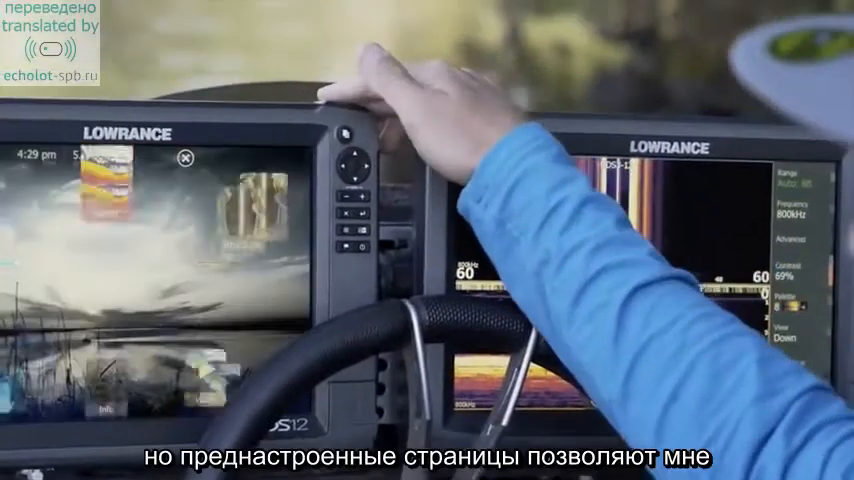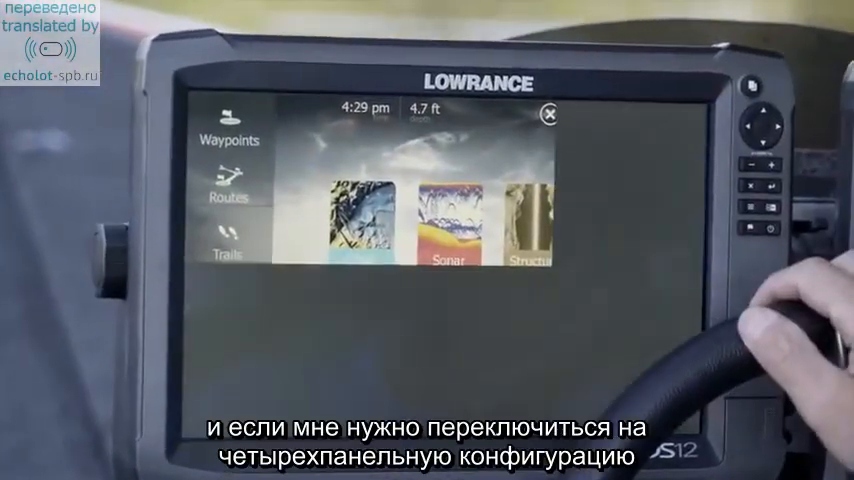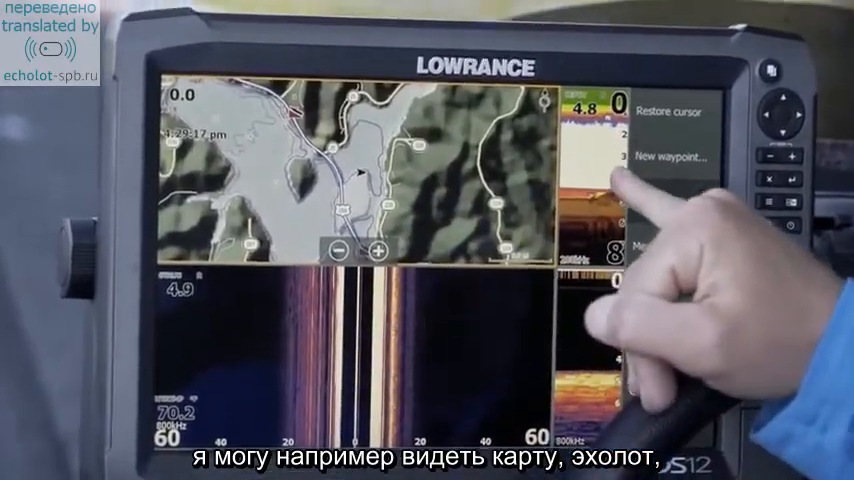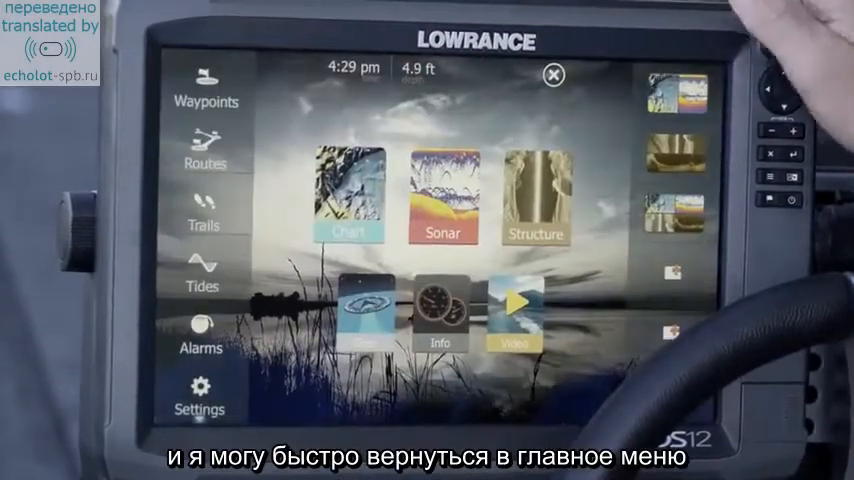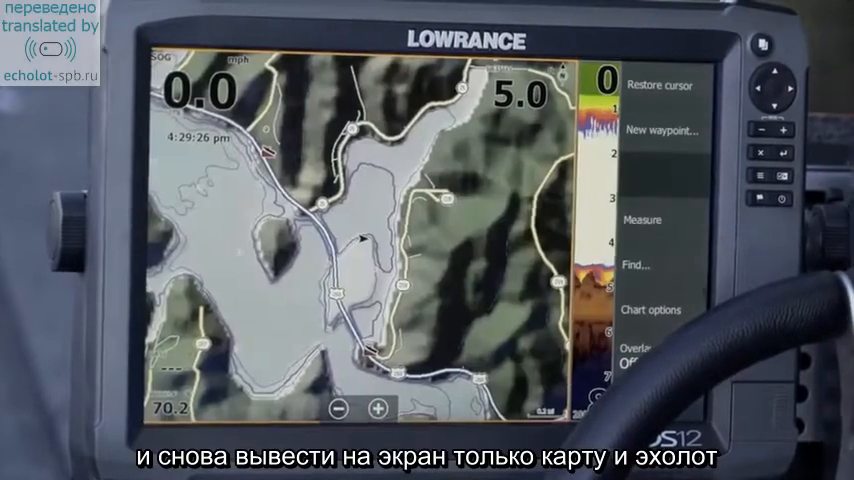But these shortcut keys allow me to go through my unit really quickly, and if I want to switch over to a 4-panel display, I can go to chart, have my sonar running, my side imaging, and my down imaging all in one screen, and I can quickly go back to the main menu and go back to just chart and sonar whenever I want to make a run down the lake.